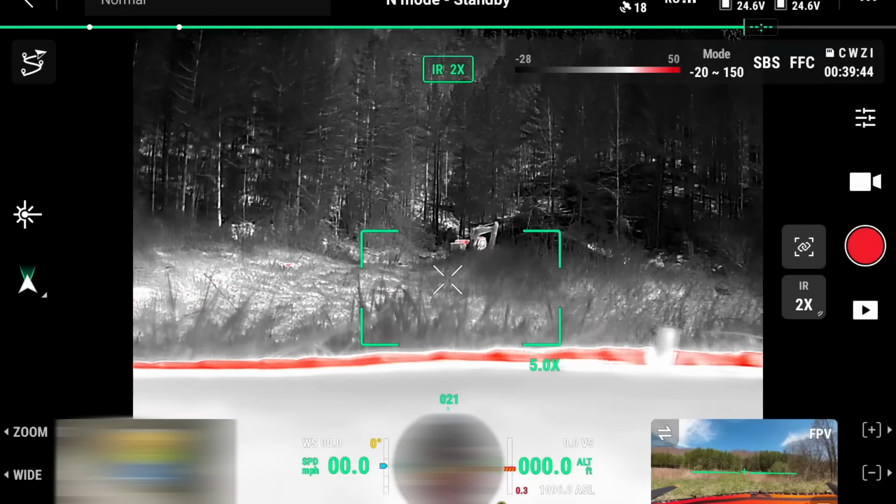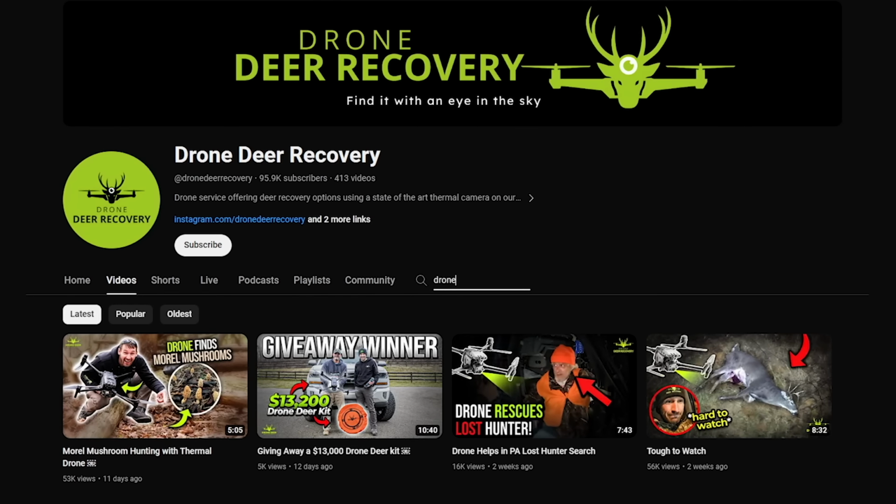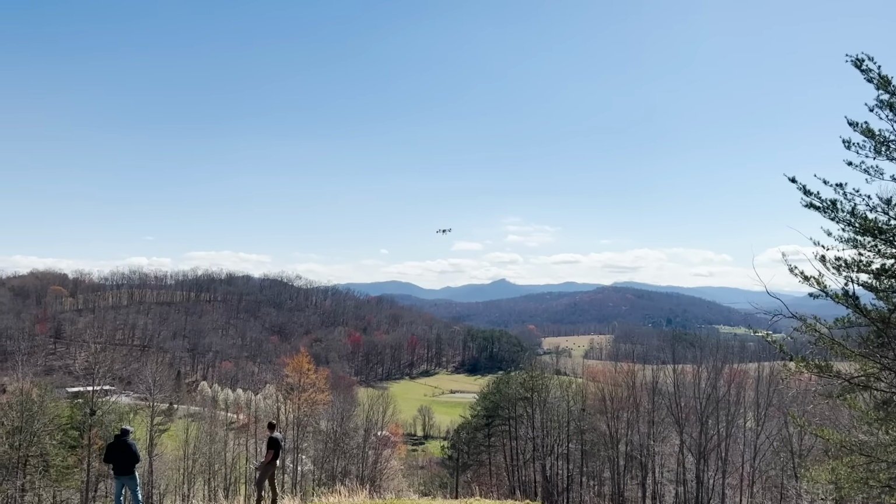This is a thermal drone. The first time I ever saw one of these was a couple years ago on a YouTube channel, Drone Deer Recovery, where Mike was actually using it to find deer that hunters couldn't find through blood tracking. And ever since then, it had been in the back of my mind.